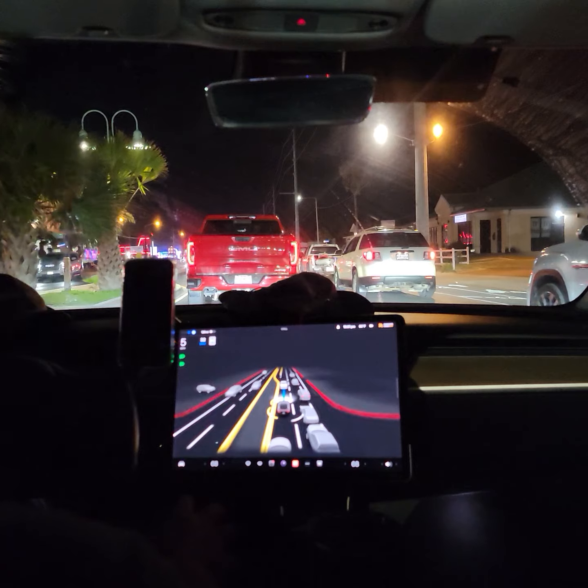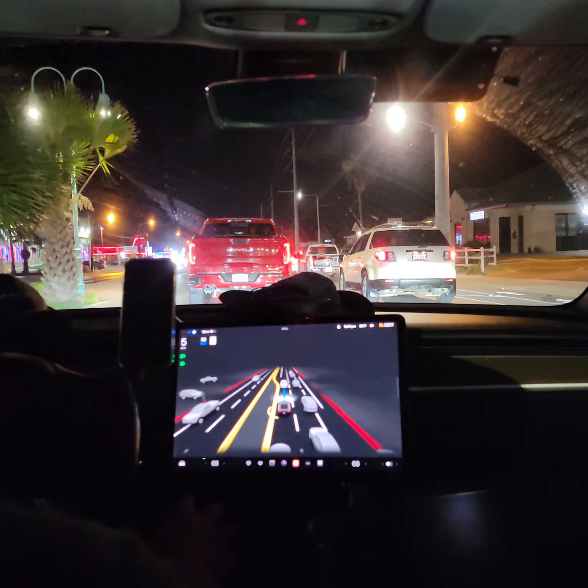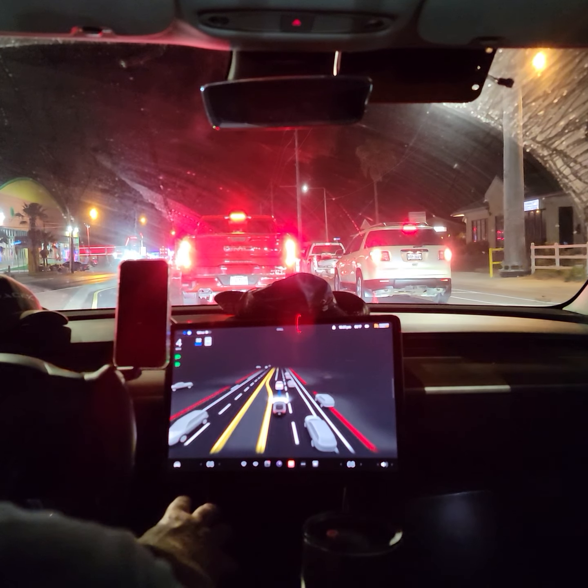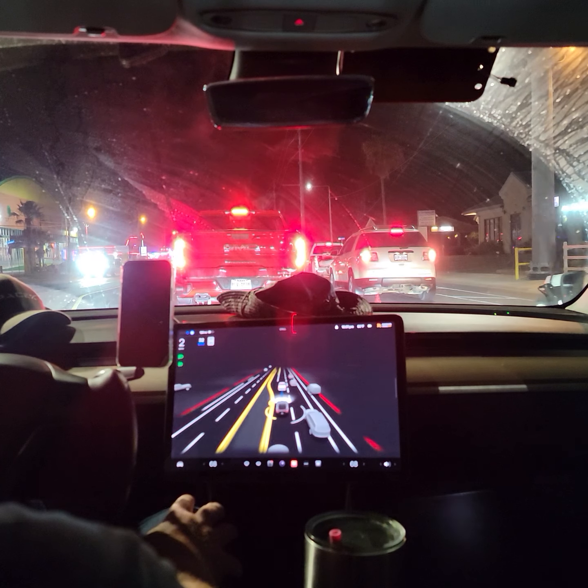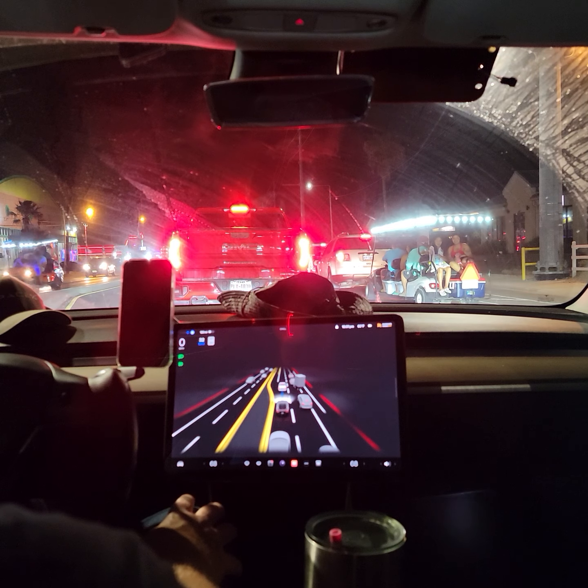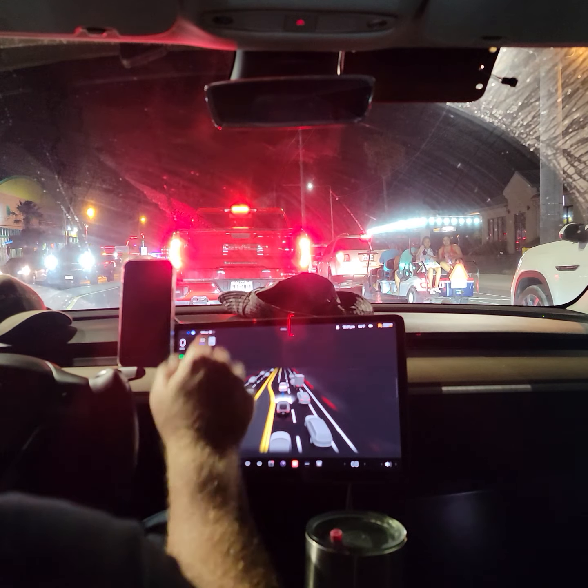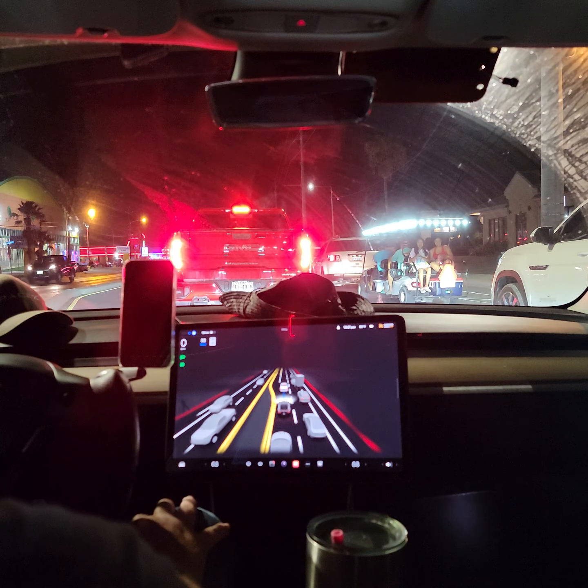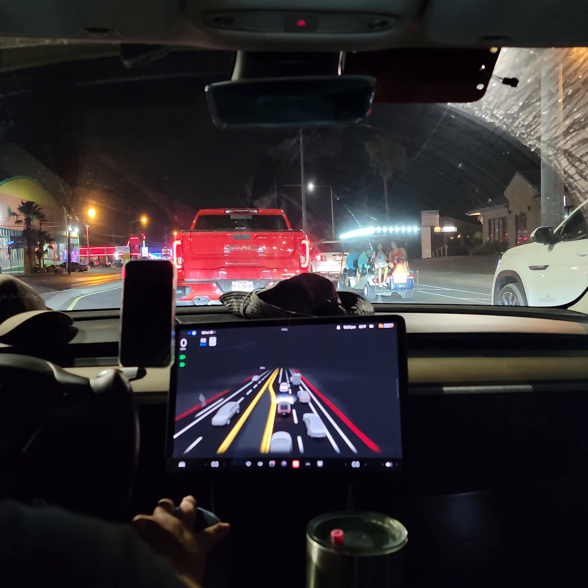And I'm surprised it's picking up these people walking on the other side of the street past these palm trees. Waving to the people in the golf carts. They're all happy about seeing a Tesla.